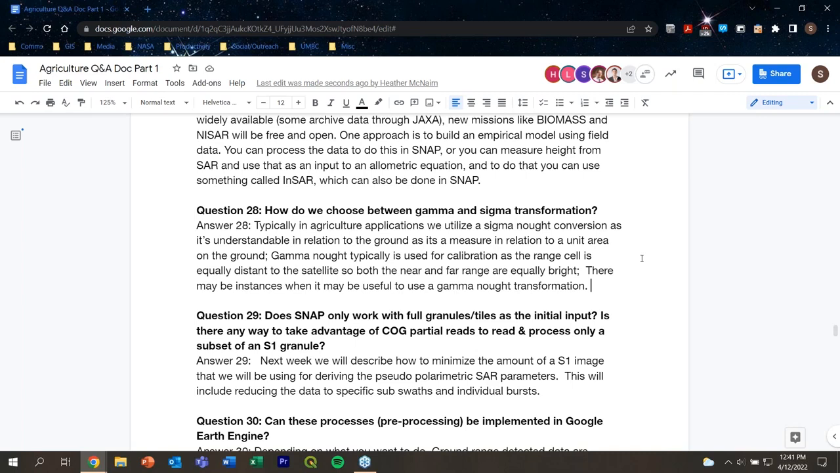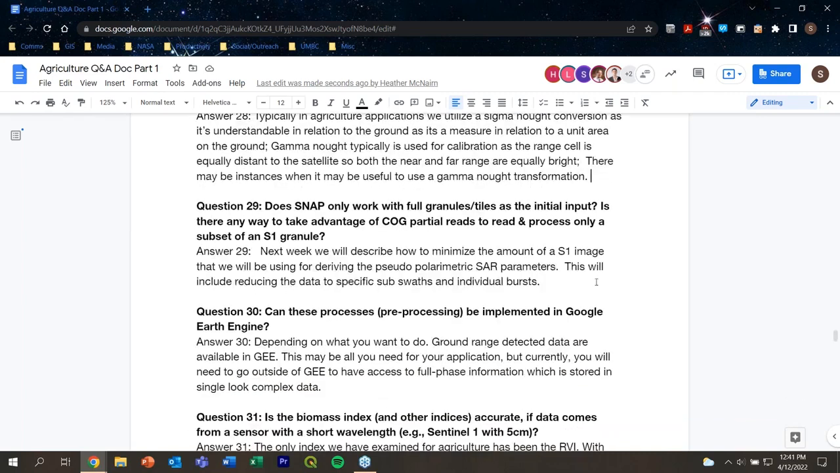Thanks, Laura. Question 29. Does SNAP only work with full granule/tiles as the initial input? Is there any way to take advantage of COG partial reads to read and process only a subset of a Sentinel-1 granule/tile?